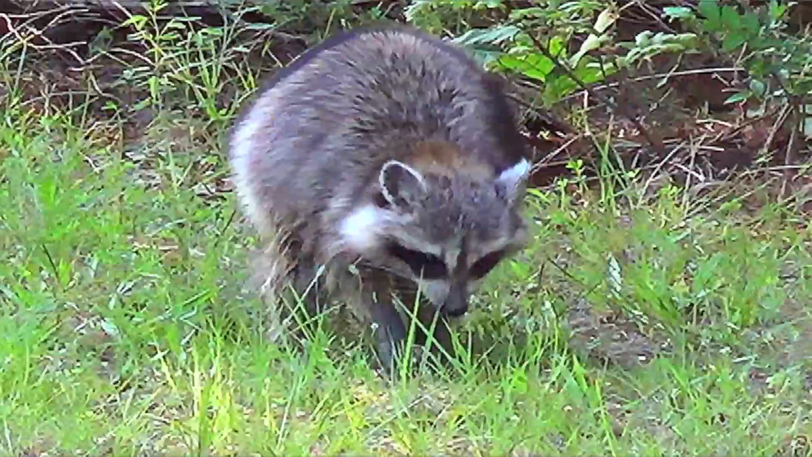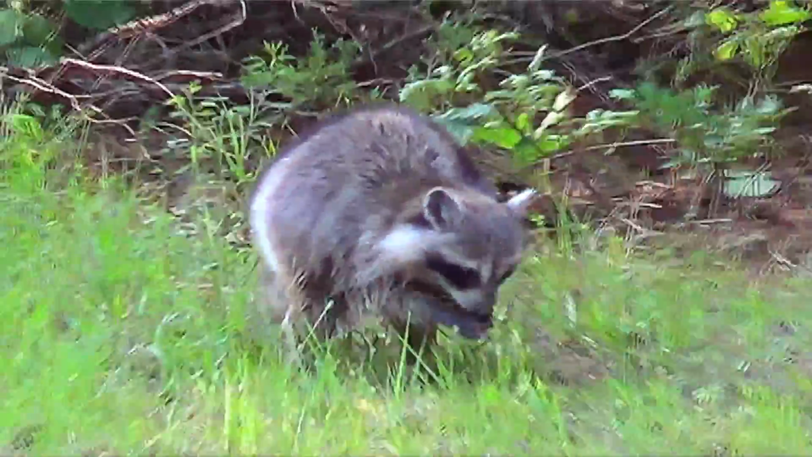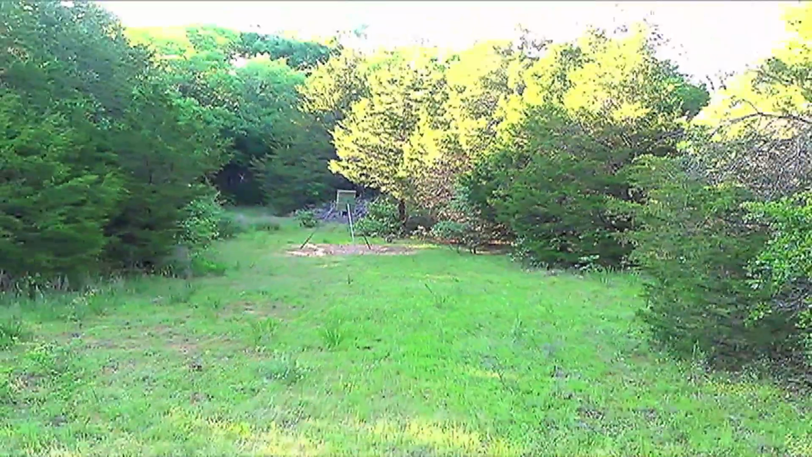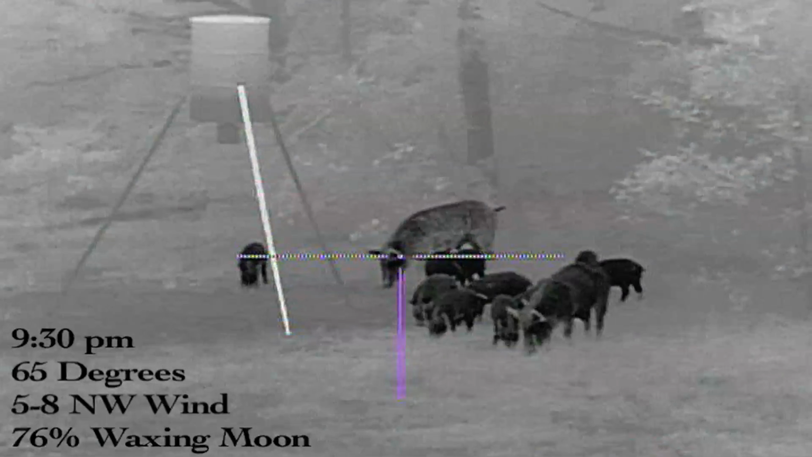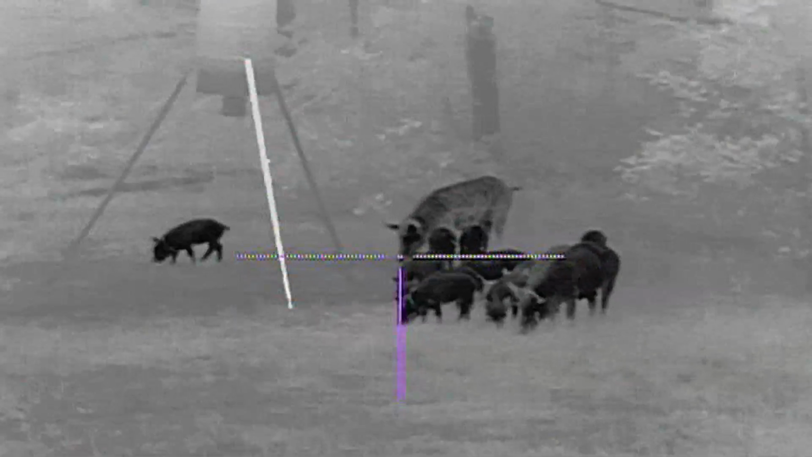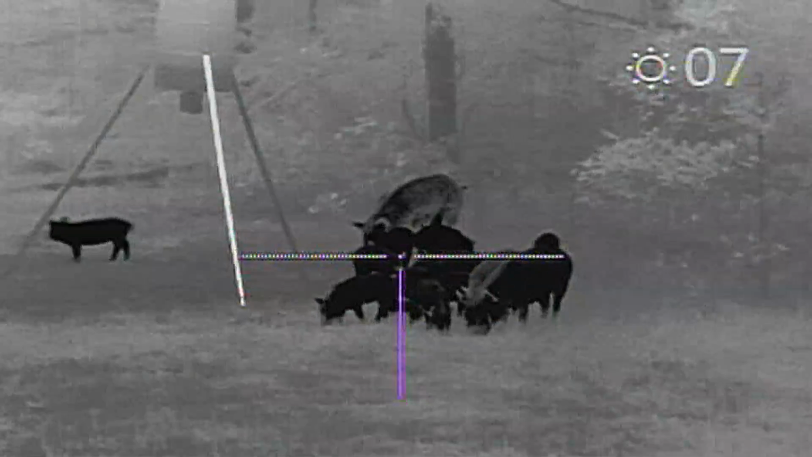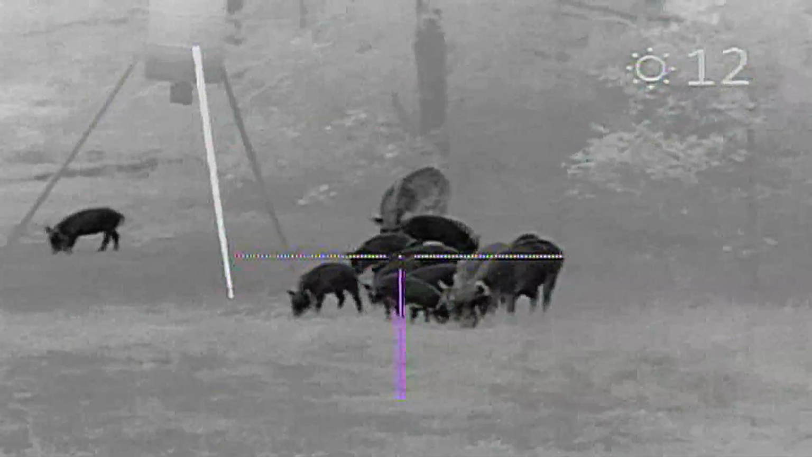I had an hour before sunset, and I watched this raccoon and enjoyed this random 70-degree Texas weather that we're getting in May. As soon as the sun set, it didn't take long for the hogs to come out. This sounder of 12 that came out had 2 mature sows, 10 piglets, and I did not recognize a breeding boar. My plan was to definitely take out the big sow in the back, and I just needed to wait for her to line up so I can get a double.